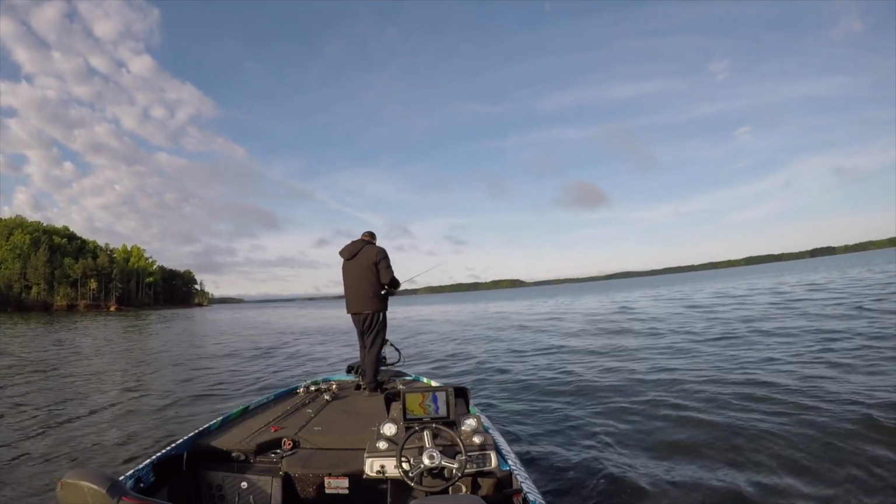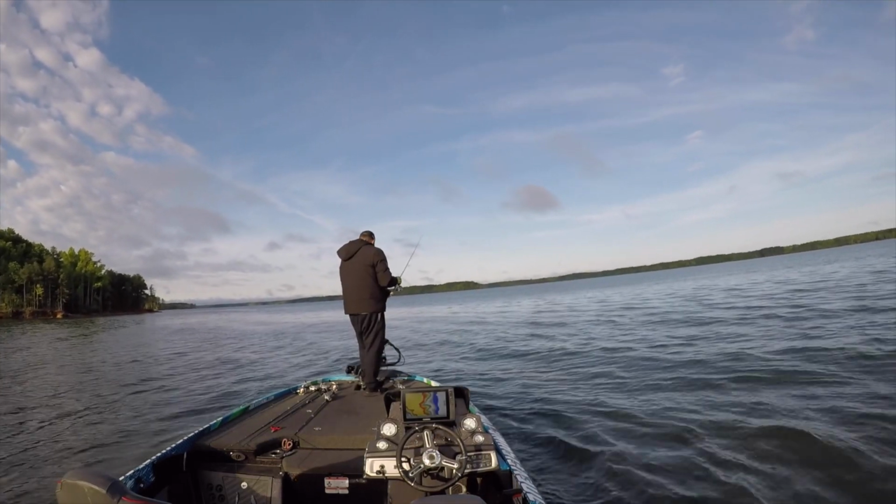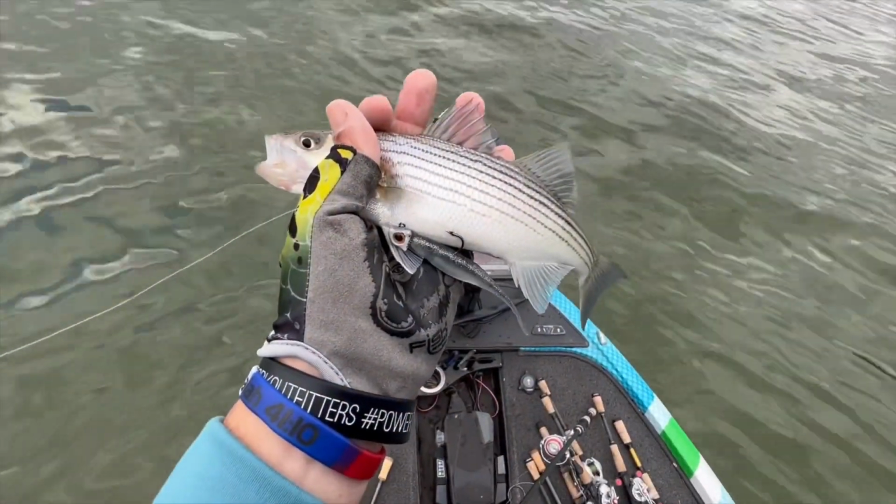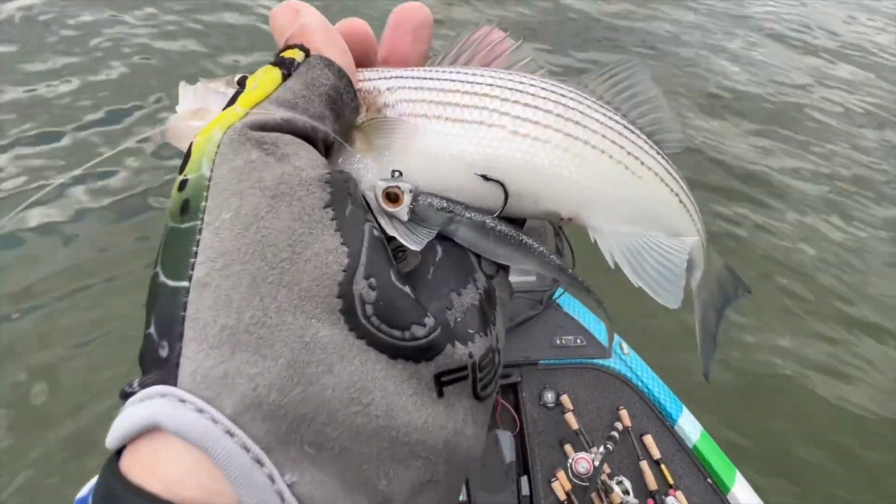I think one of the reasons they were so protective over the Ned Mickey is because there were baby stripers out there that were trying to eat a lot of the babies. And so they were just super aggressive, and it was a really fun way to catch them.